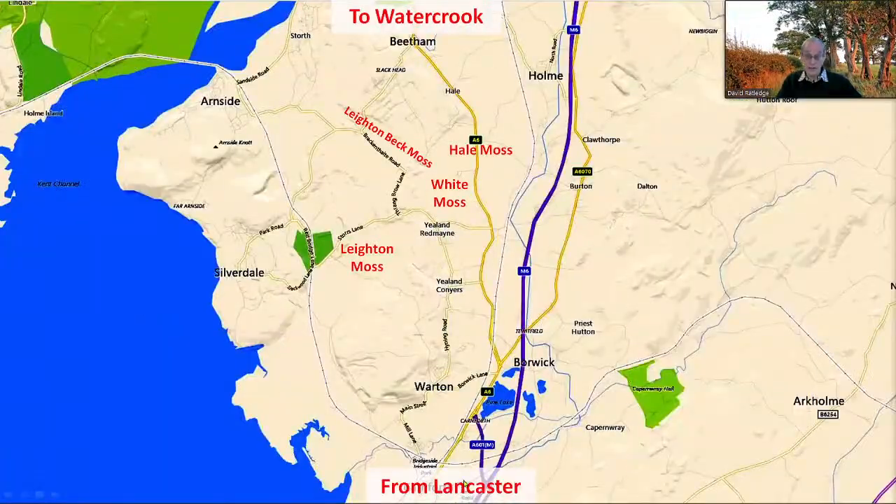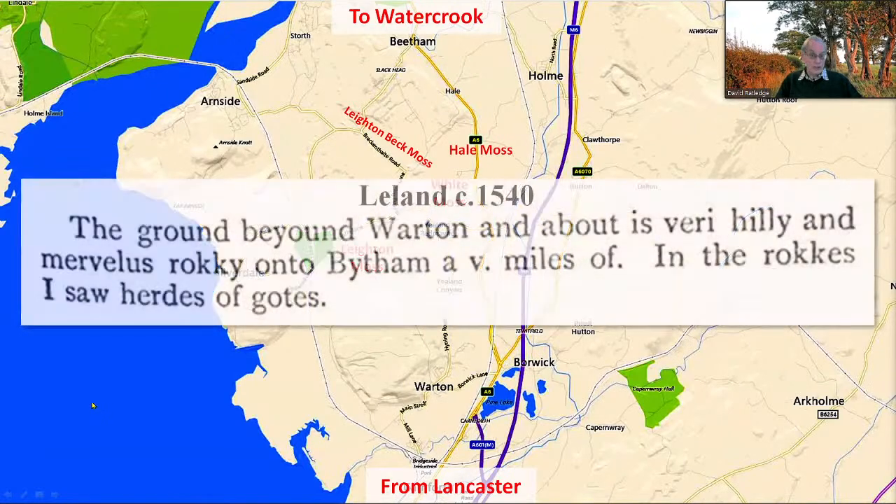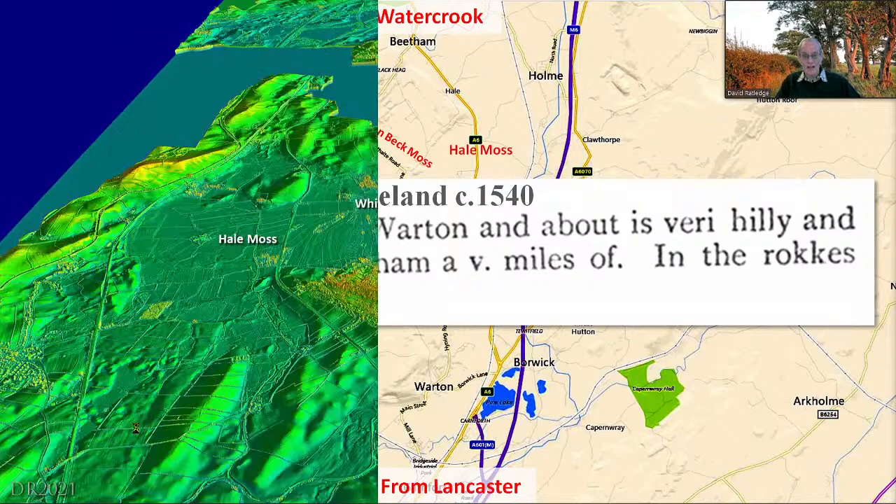So we've come up from Lancaster, we've got to Carnforth, Wharton, and we're trying to get up to the north towards Watercrook, Kendal. And there's all these mosses. How on earth are you going to get through that? Well, let's see what Leland said again. The ground between Wharton and about is very hilly, marvellous rocky onto Beetham. Bytham, he spelt it. In the rocks, I saw herds of goats. So we've got a clue. We went to Rocky and High Line is the one.